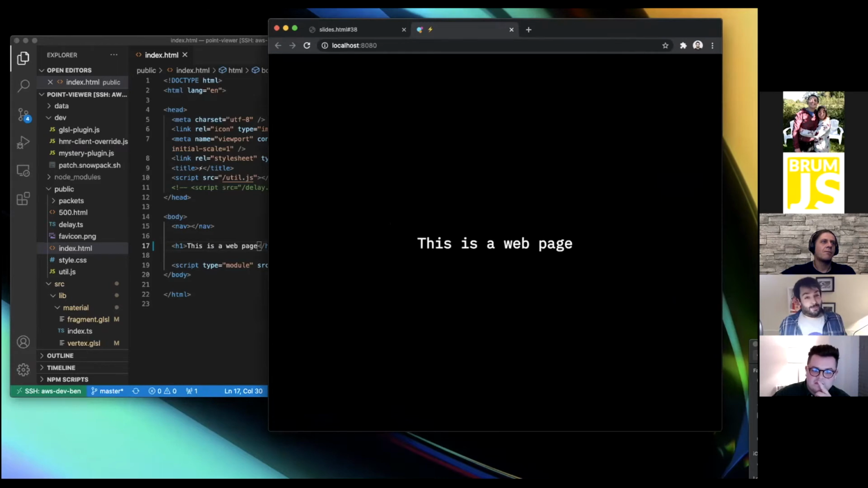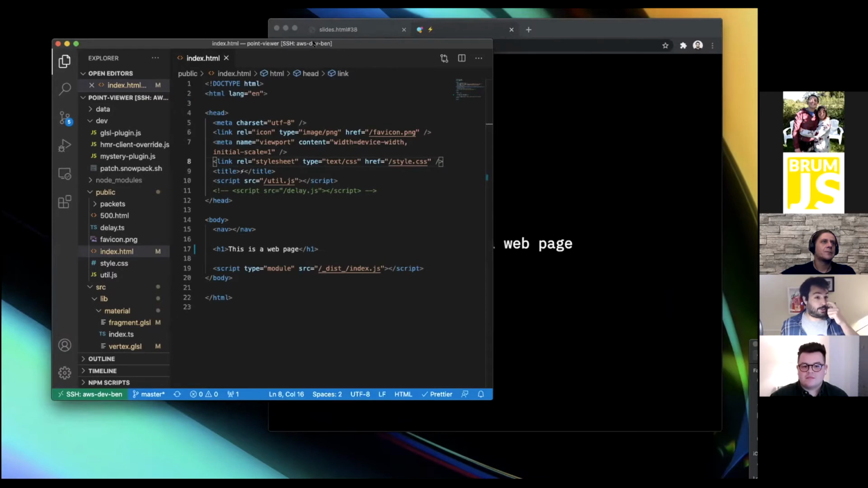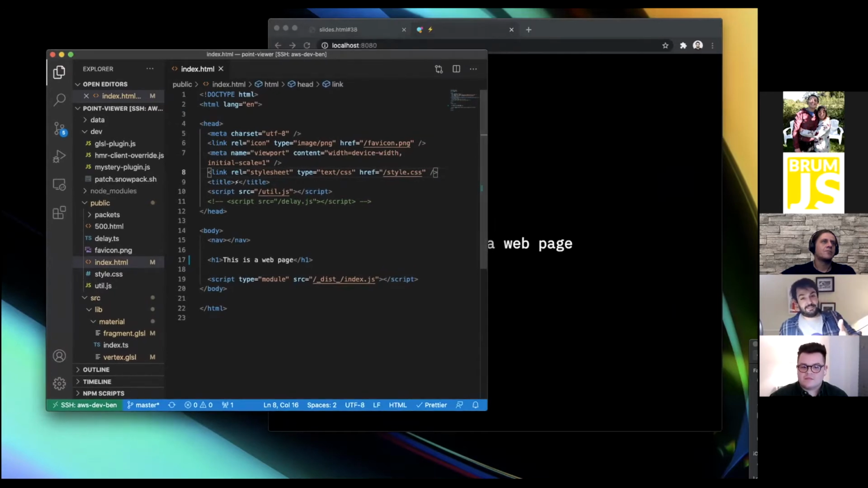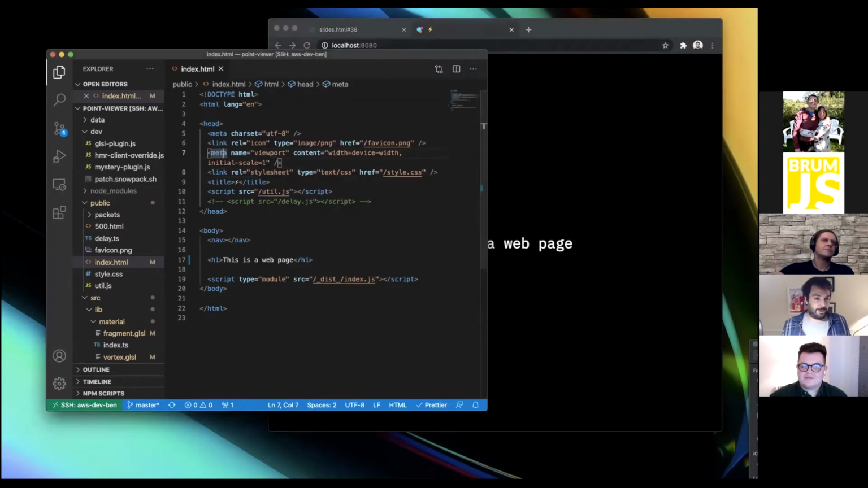Something that's cool about this is that it isn't actually running locally. This is running in AWS in a container there. I've SSH'd into this, and it's proxied my localhost. It's tunneled into the data server and allowed me to develop remotely. So all this editor is actually running elsewhere.